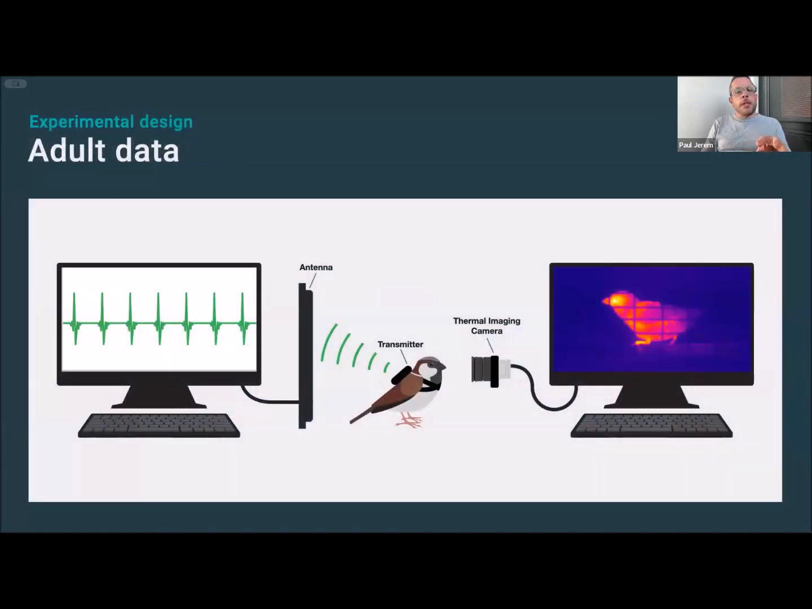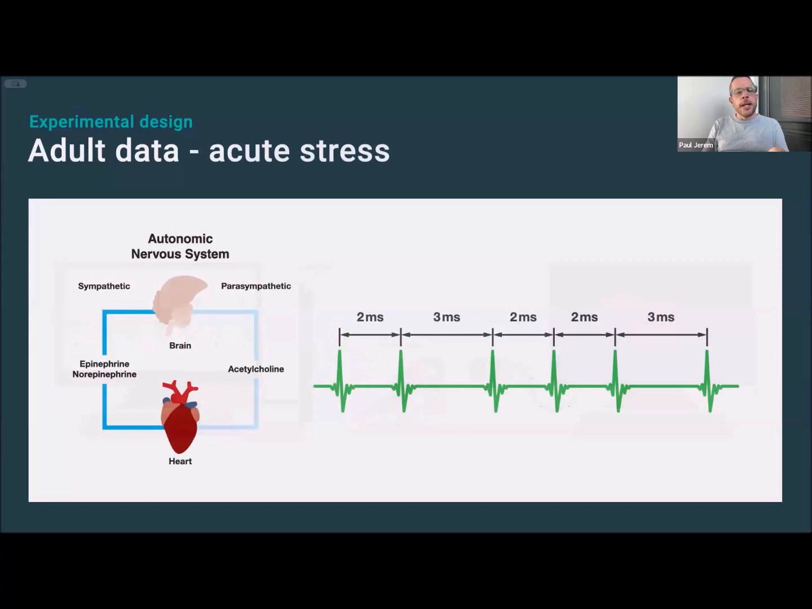So by imaging adult house sparrows equipped with heart rate monitoring backpacks, we've been able to compare body surface temperatures with both sympathetic activation from heart rate variability and metabolic rate from heart rate to quantify their relationships. And in case you're not familiar with the concept of heart rate variability, I'll quickly explain for you.